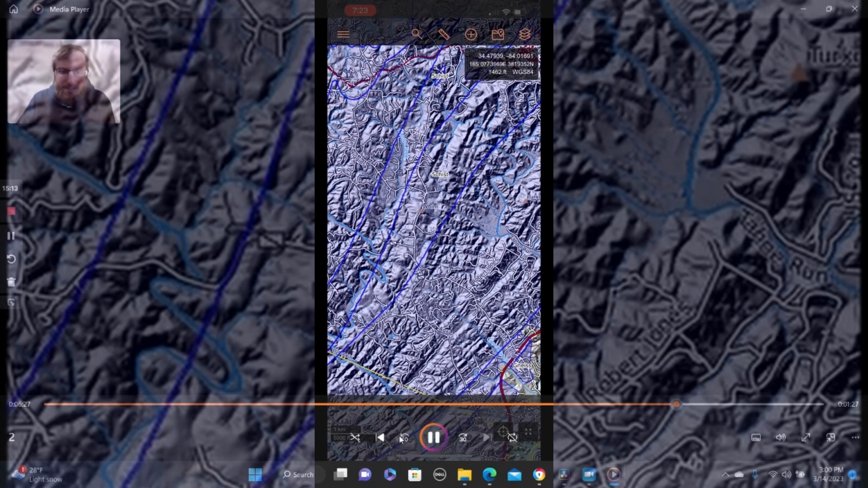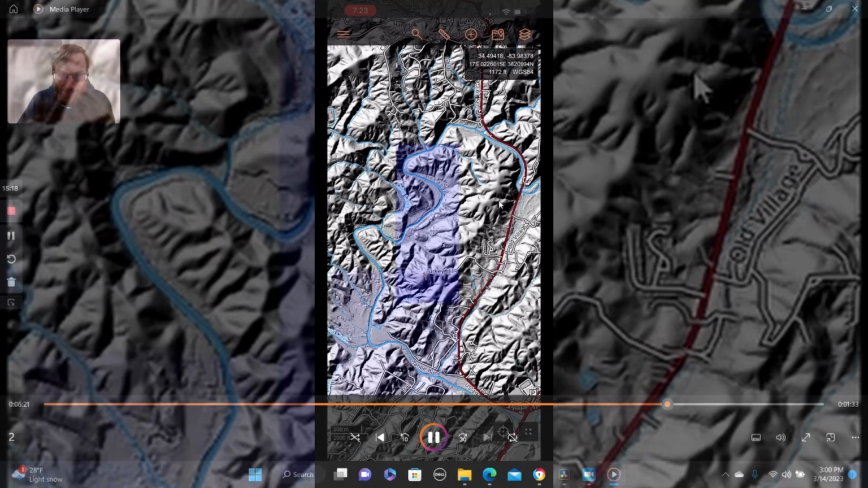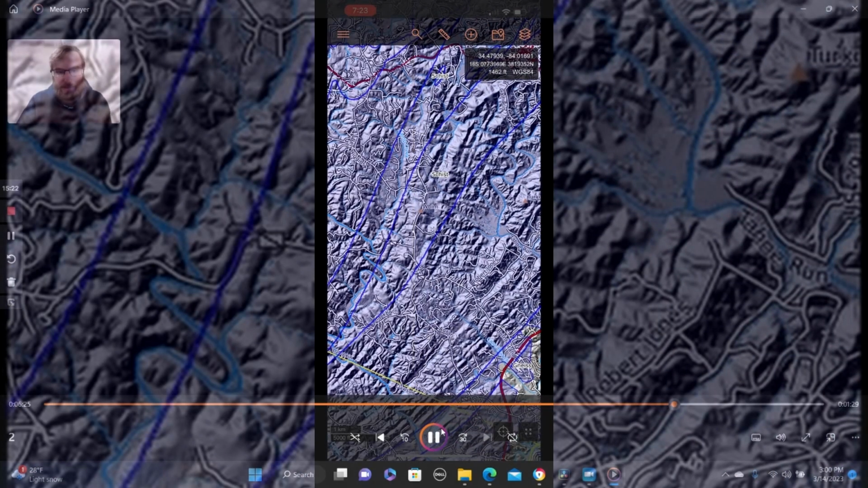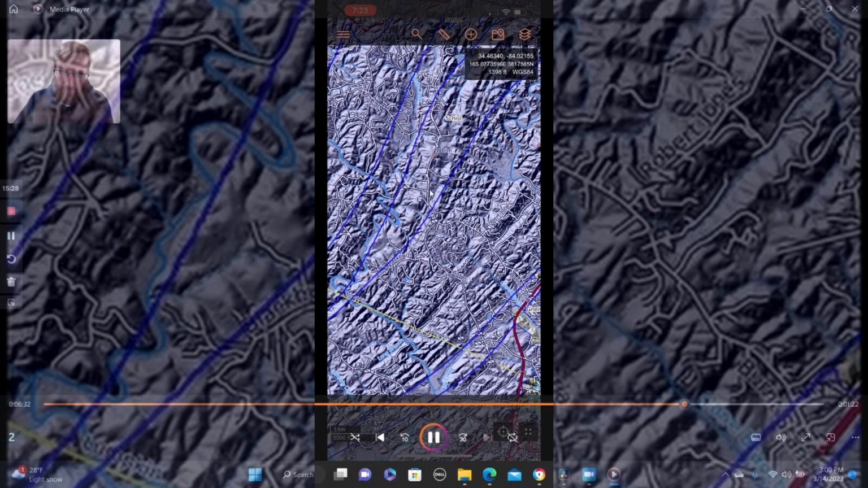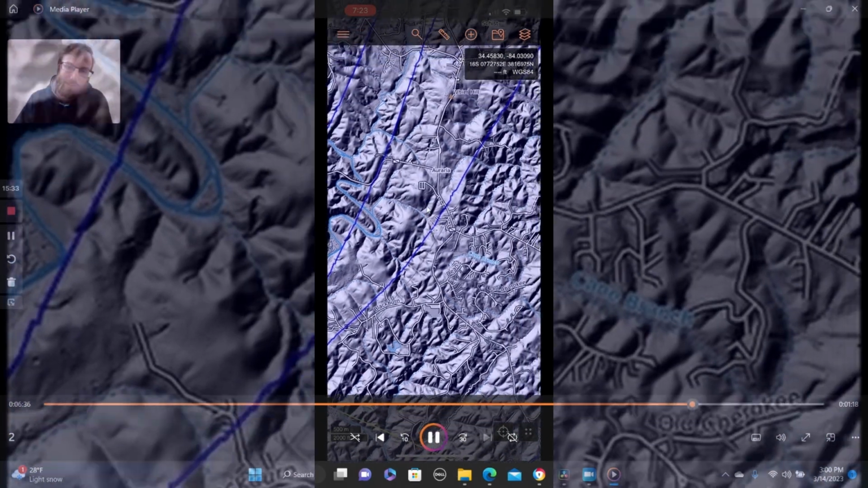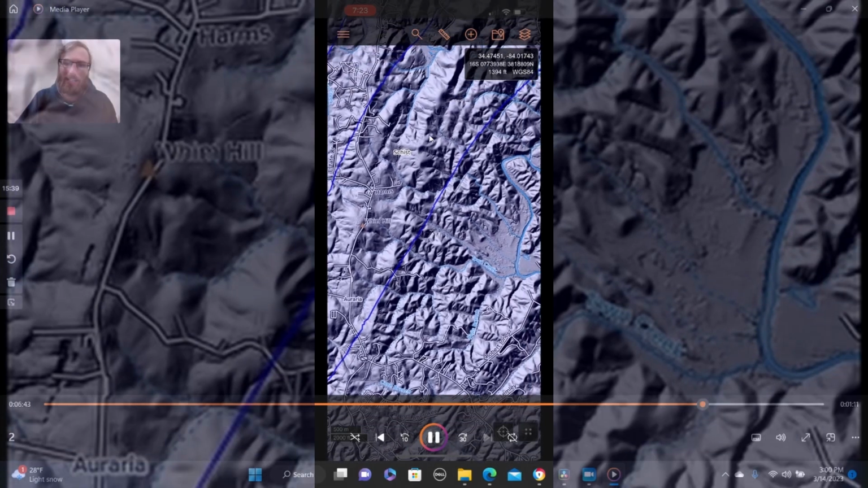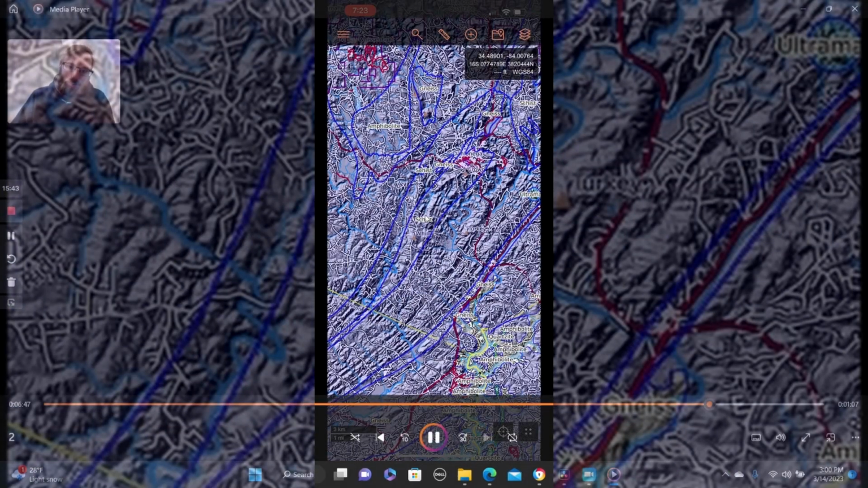Okay, so here's our geologic. You can also add your geology overlays in here. It's decent, though it's not the most up-to-date geologic map. If you can find your 7.5 minute quadrangles, they're going to be much more accurate than this U.S.-spanning geologic map, but it's good enough to get you an idea of what geologic strata you're looking at in the area.